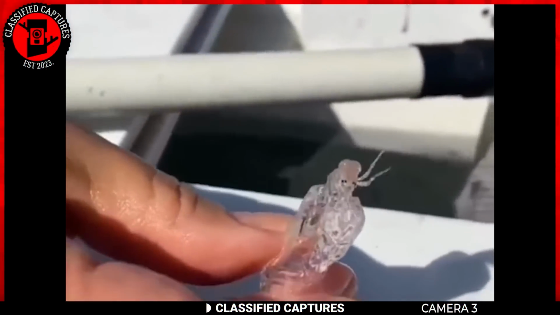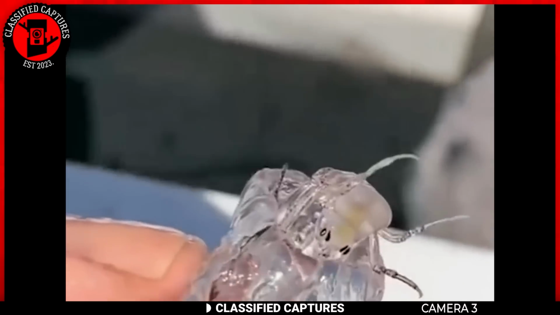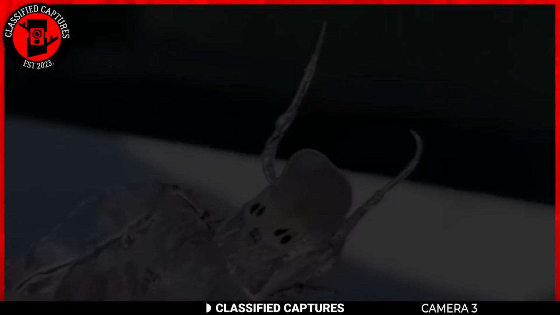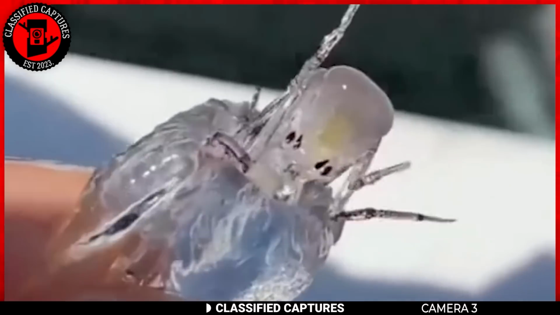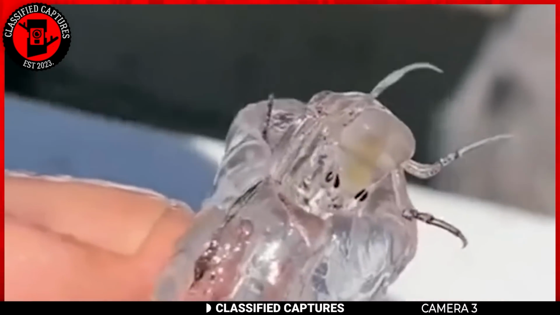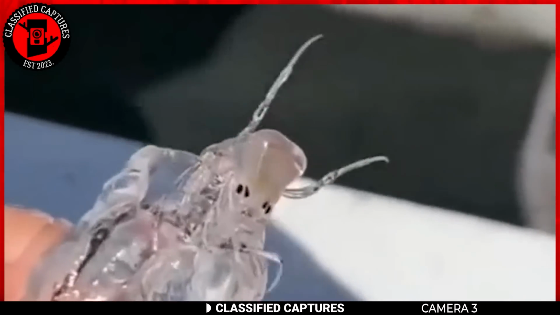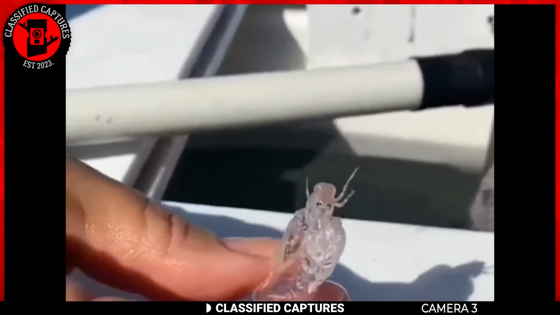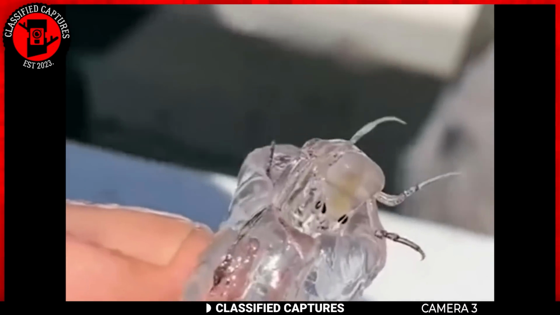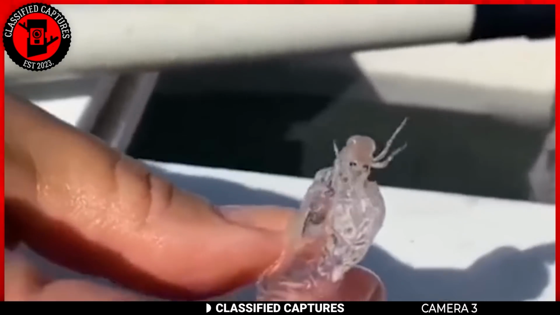Now, what do we have here? A fisherman went to sea, and among the usual catch, he found this translucent, insect-like creature wriggling in his net. Its strange appearance captivates those who see it, sparking curiosity and speculation. What could this creature be, and where did it come from? Some suggest it might be an extraterrestrial visitor from distant planets. Others propose it could be a new species yet to be identified. You have seen it too now, so what do you think?